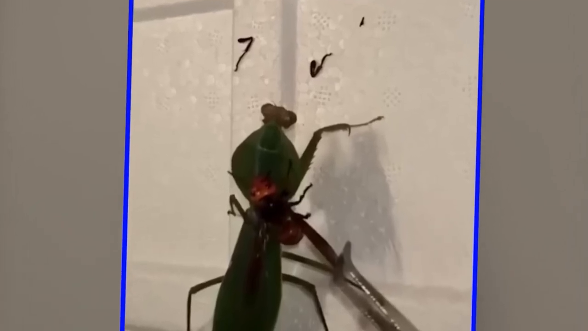Terrifying praying mantis. It shows a bee and a praying mantis on a white wall. The praying mantis has captured the bee tightly in its grip. The honeybee tries to escape the praying mantis but fails to do so. The praying mantis has a very firm grip on the bee, as can be seen in the video. Some of the legs of the bee break due to its fight with the praying mantis. It shows how terrifying a praying mantis can be when it comes to capturing its food.